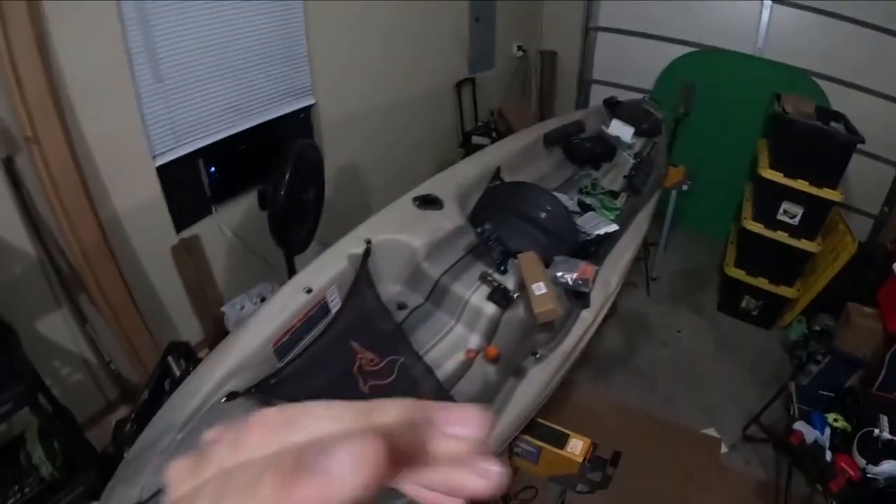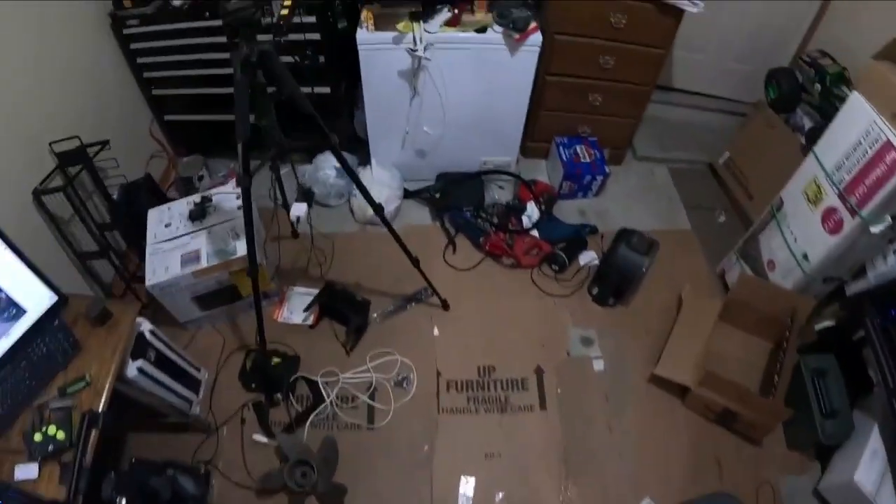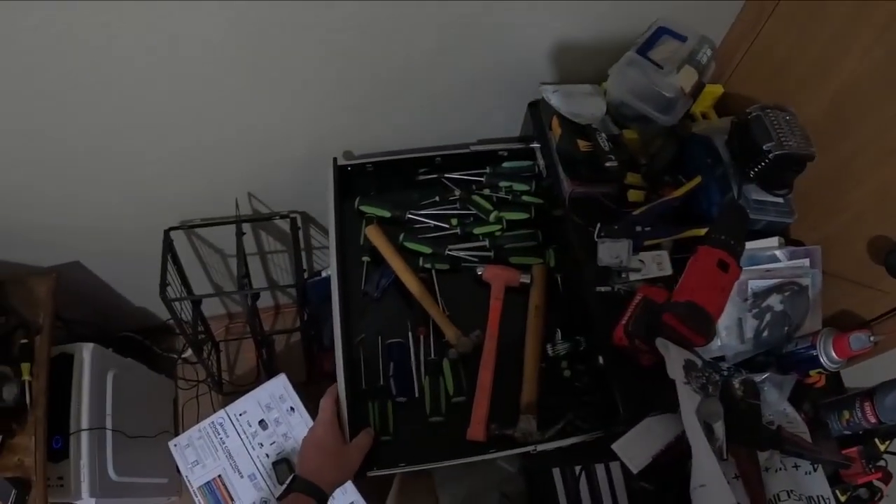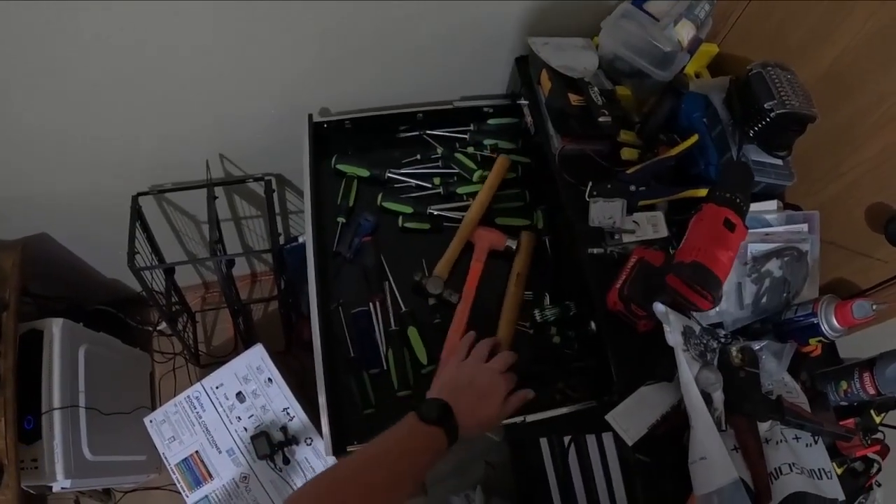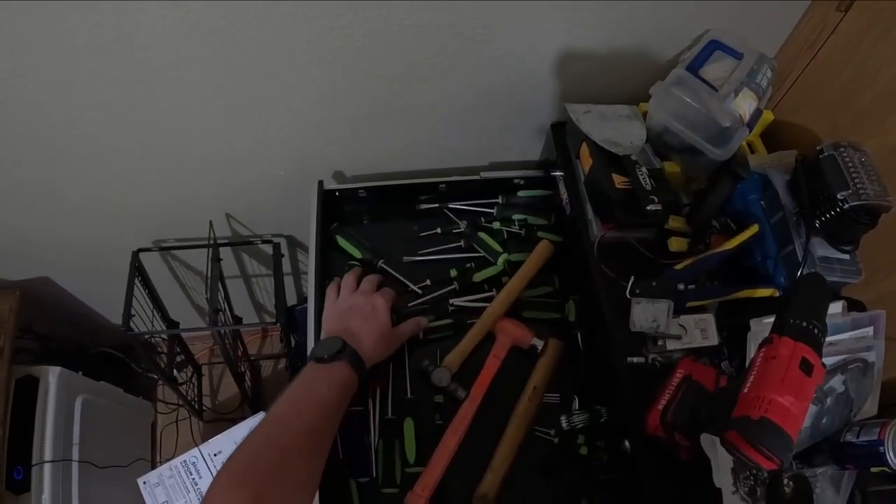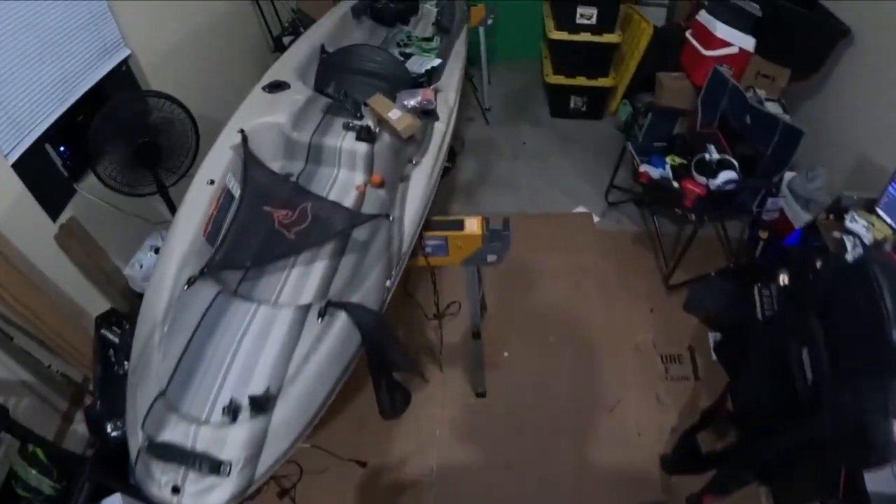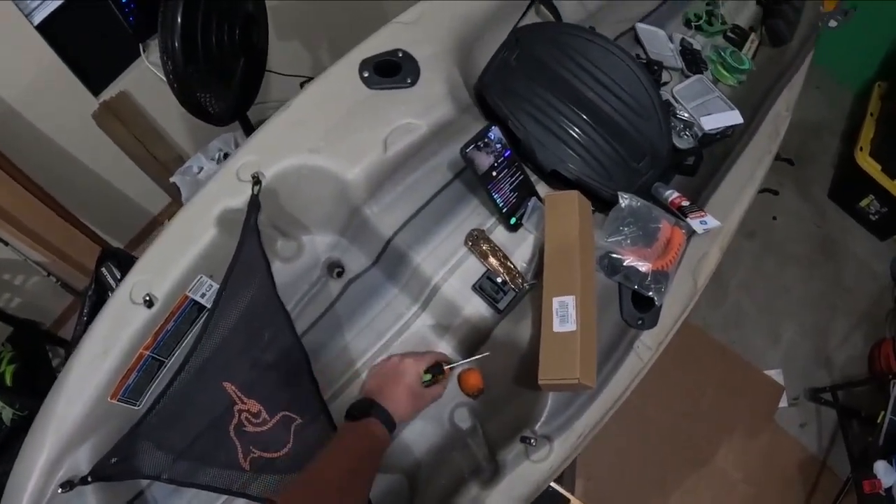Let me check my camera battery. 79%. Nice. All right, I'm gonna actually do some other stuff real quick here. Let me come over here and probably this. Yeah, I guess I'll just take this pick. I thought there was a pick with a hook on it. I guess not. All right. Get this out here. Nice. That came out a lot easier than I thought.